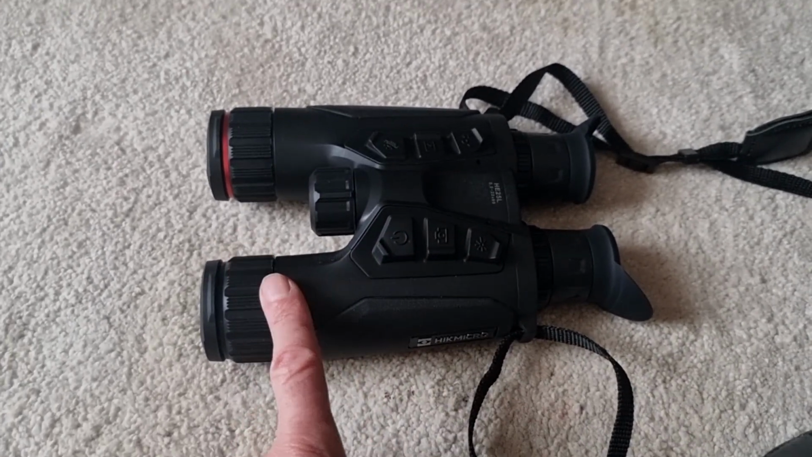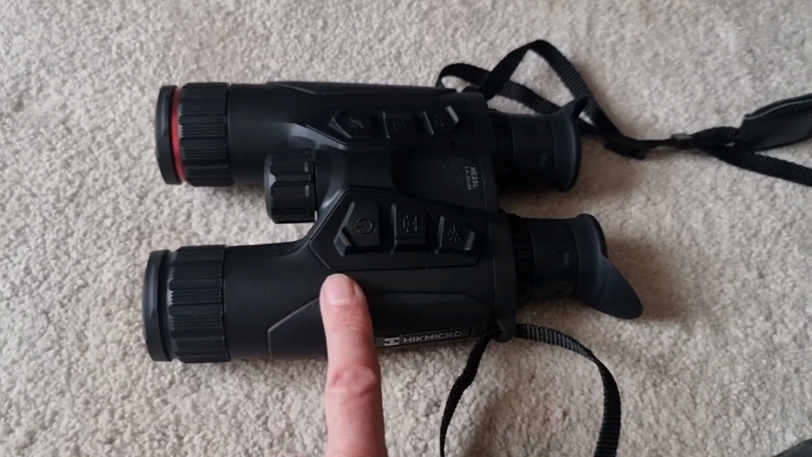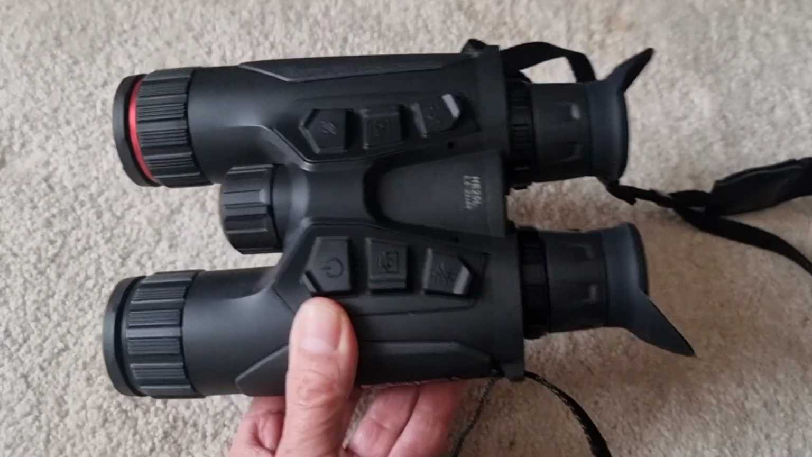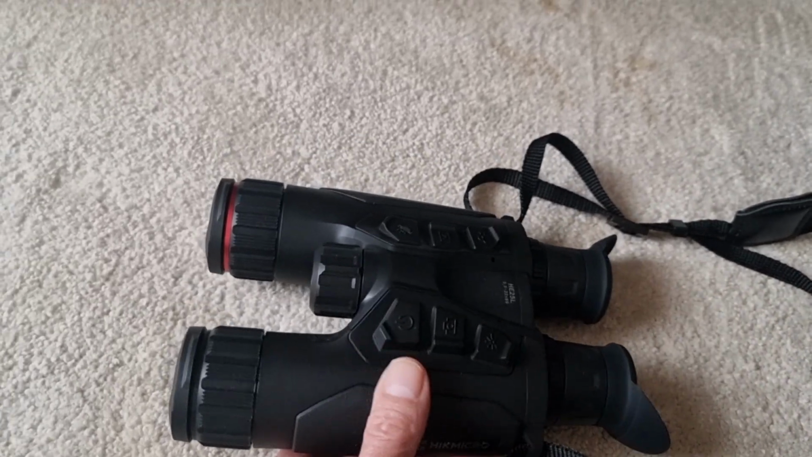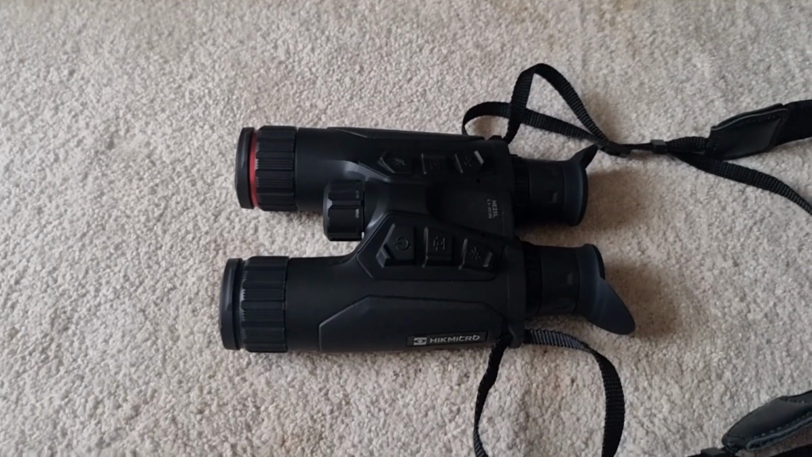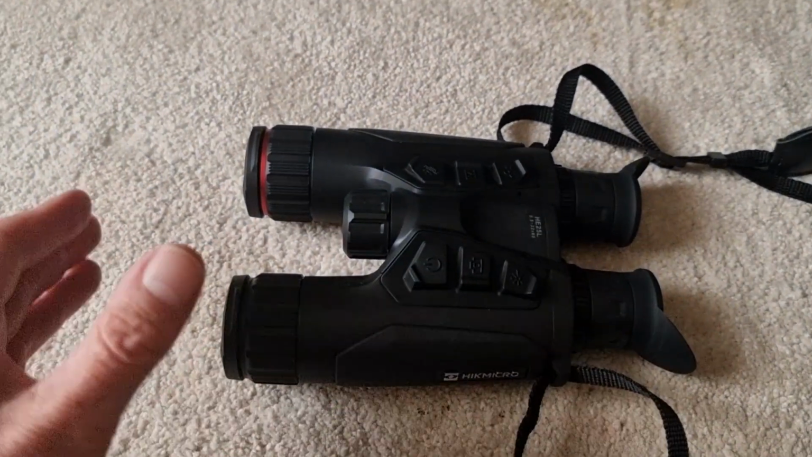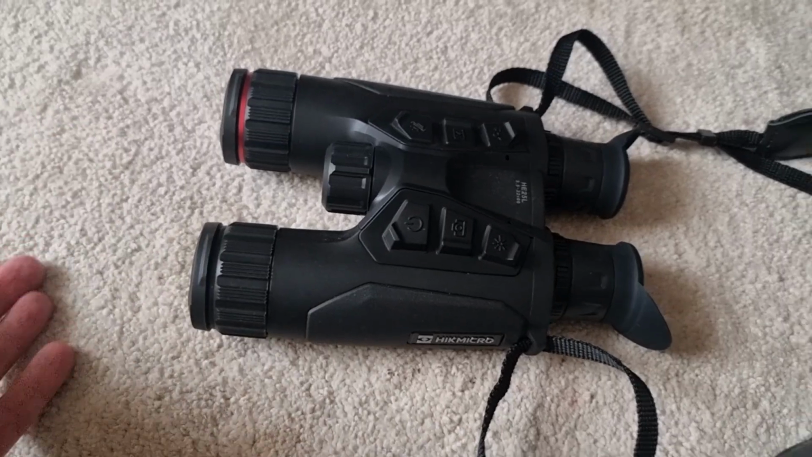Excellent. It goes from 5.5 to 22. Now, admittedly, at 22 times, because it's a binocular, unless you've got it mounted on a tripod or you're leaning on a car or a fence post or something, 22 times mag in a pair of binoculars is quite difficult to use because you get a lot of wobble on the image, so it's very difficult to get a nice crystal clear image.